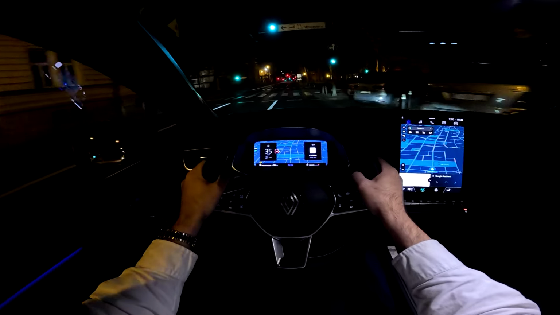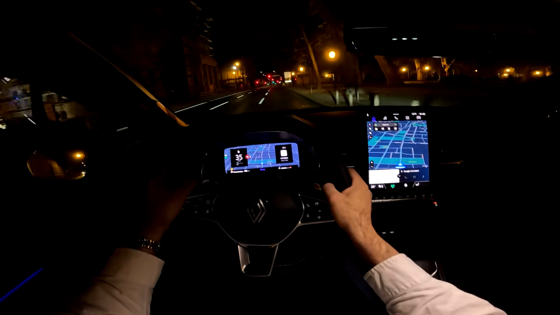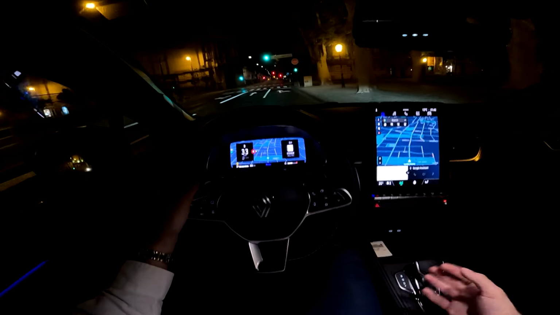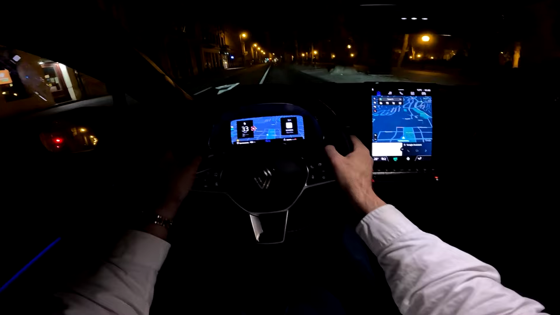And this particular model has got the Harman Kardon sound system, and it's definitely my recommendation to go for it. Of course I can't show you how it performs, but I can tell you that it is really good. I think you will enjoy it.